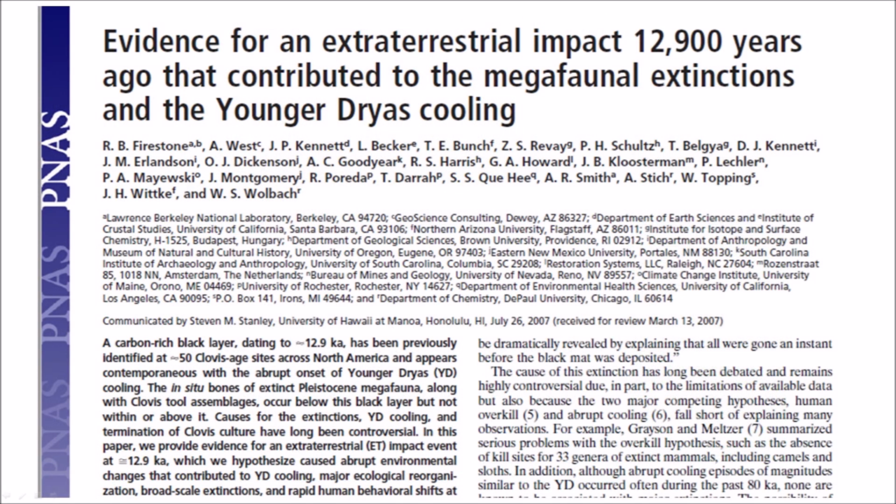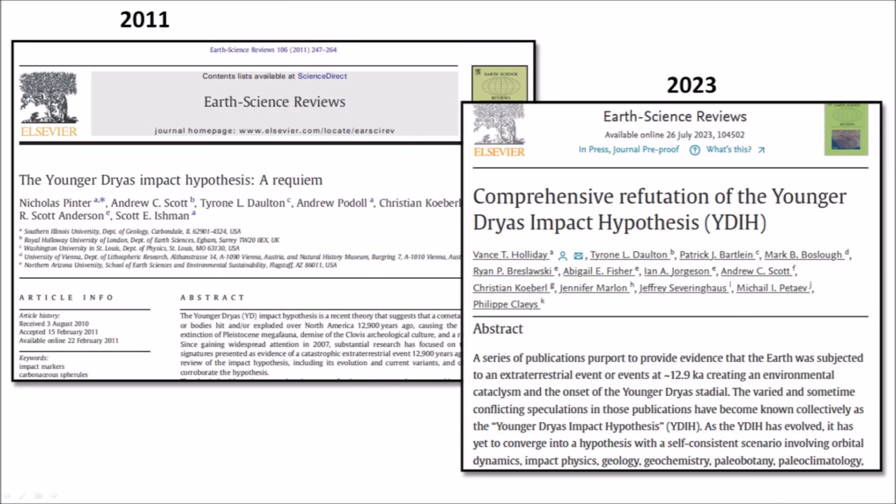However, the Younger Dryas impact hypothesis, published by Richard Firestone and 25 co-authors, has a broader scope. It tries to explain the Younger Dryas cooling event, megafaunal extinctions, widespread fires, and impact microspherules as the result of an extraterrestrial impact 12,900 years ago. A multitude of papers have been published against the Younger Dryas impact hypothesis.